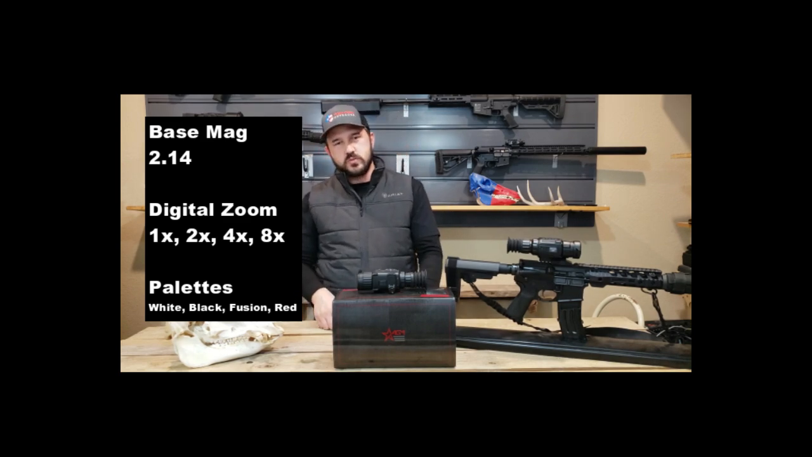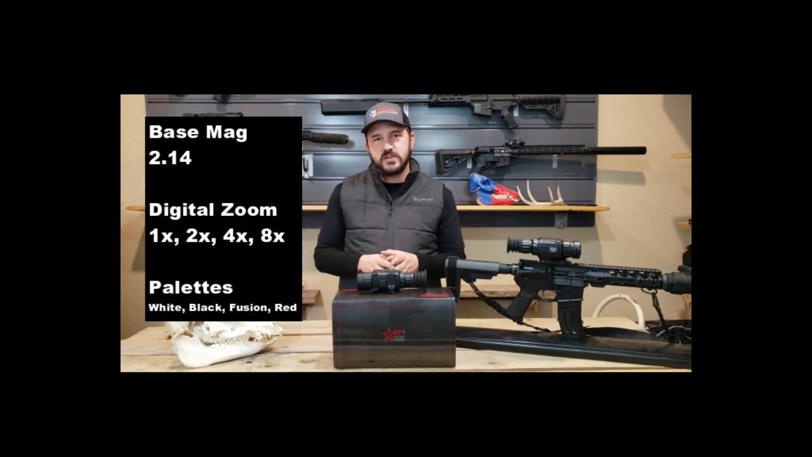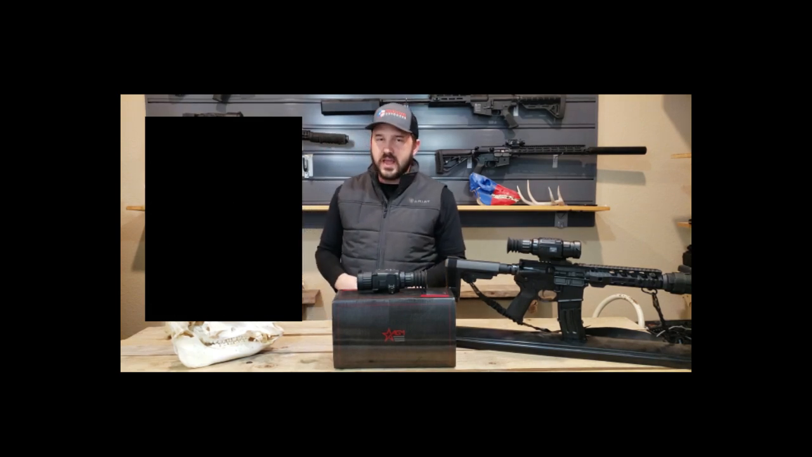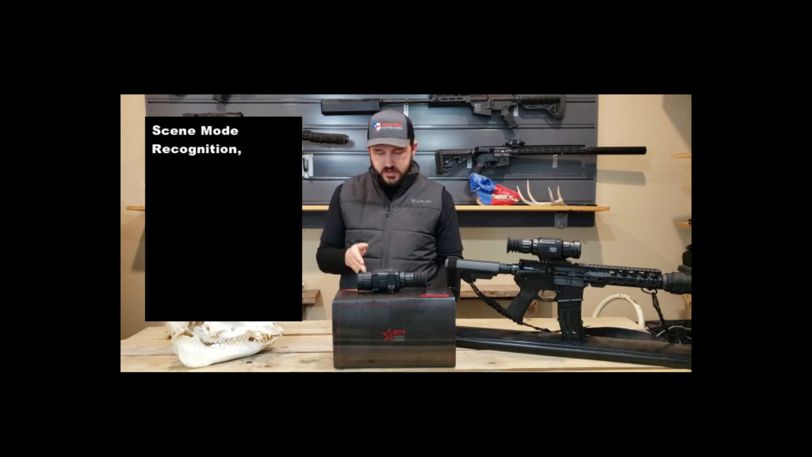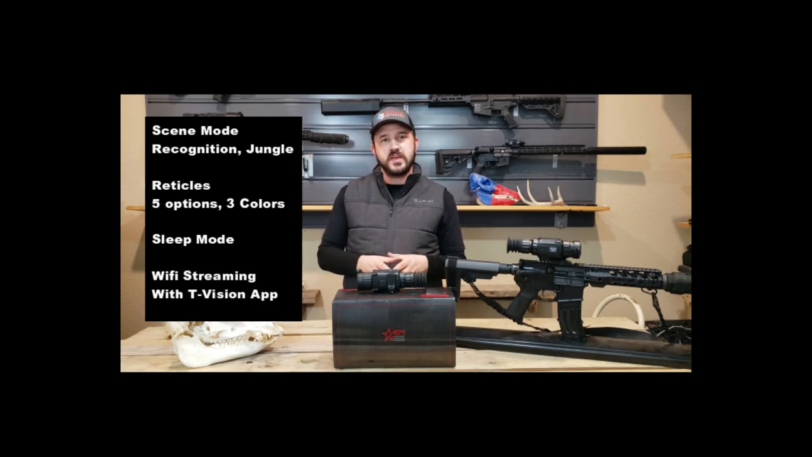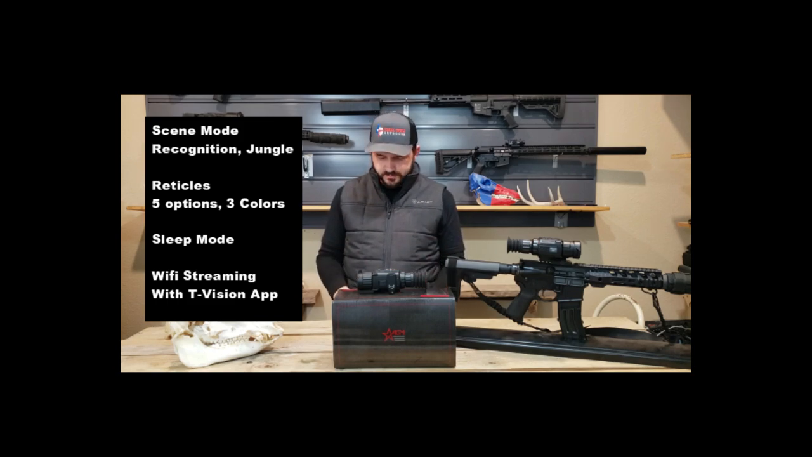When we look at some of the other features within here, we are looking at some of our similar palettes that we would see in some of the Micro Line monoculars by AGM. And that's going to be white hot, black hot, red hot, and the fusion mode that they have. That being said, there is something new as far as identification. There is a scene mode, and there is a recognition mode for essentially identifying. And then there's kind of a jungle mode that may give more contrast with more dense foliage, trying to see kind of looking through dense brush. They're going to have 5 different reticles on here with 3 different colors. So we've got some options there within this scope.